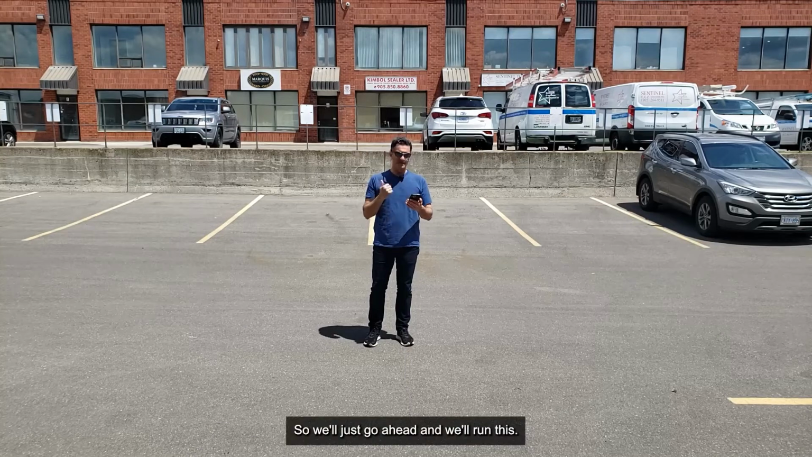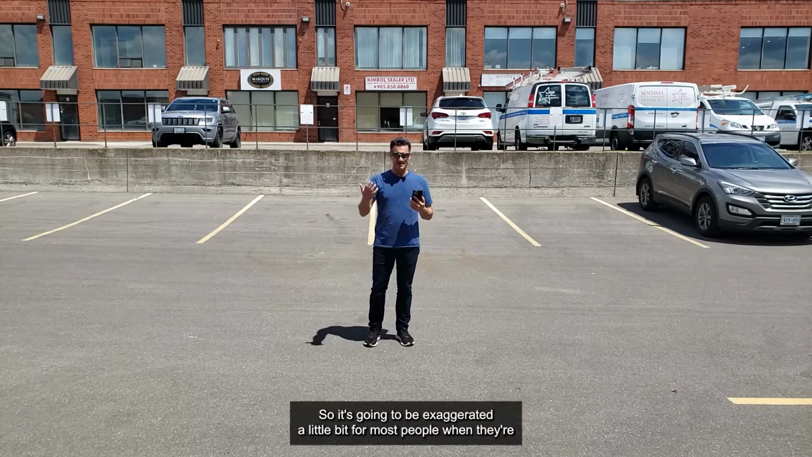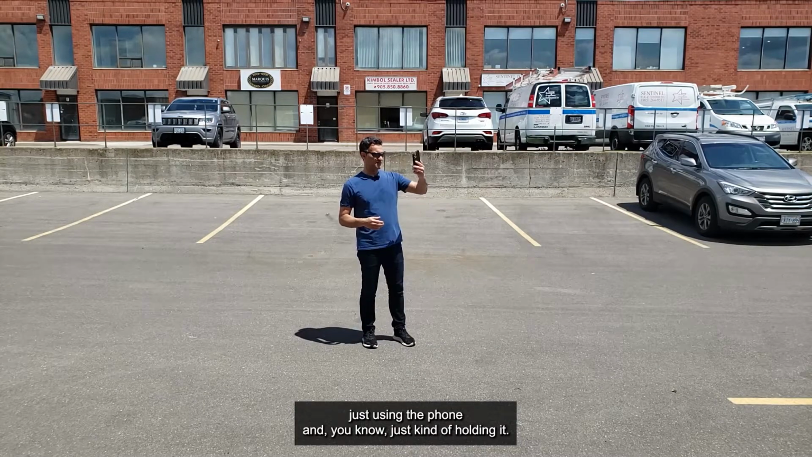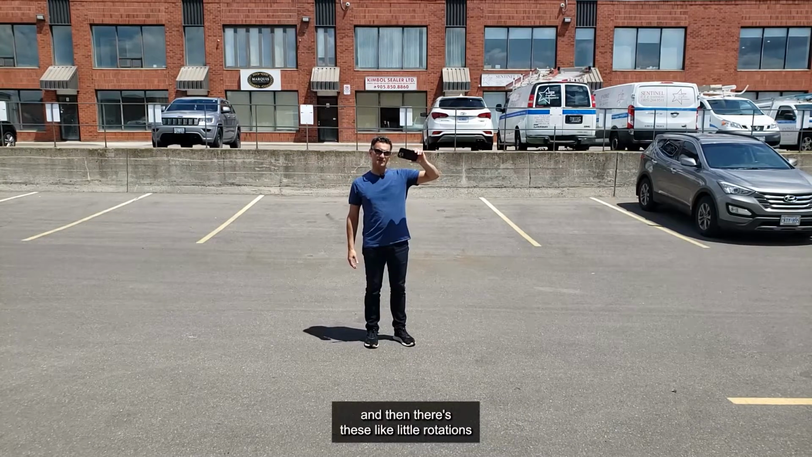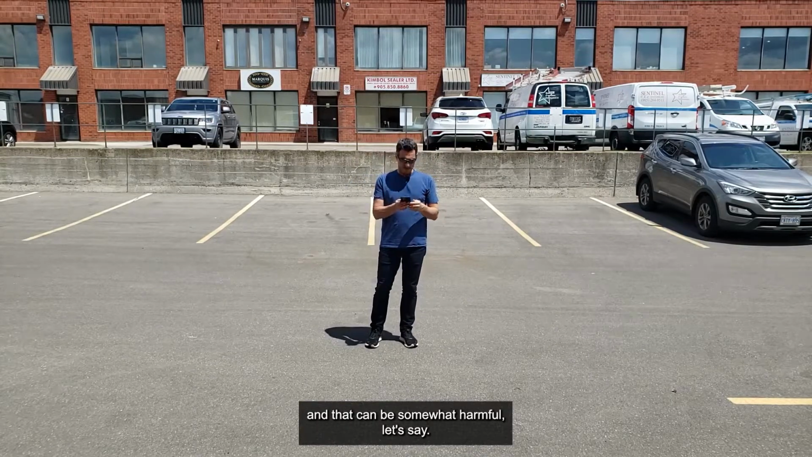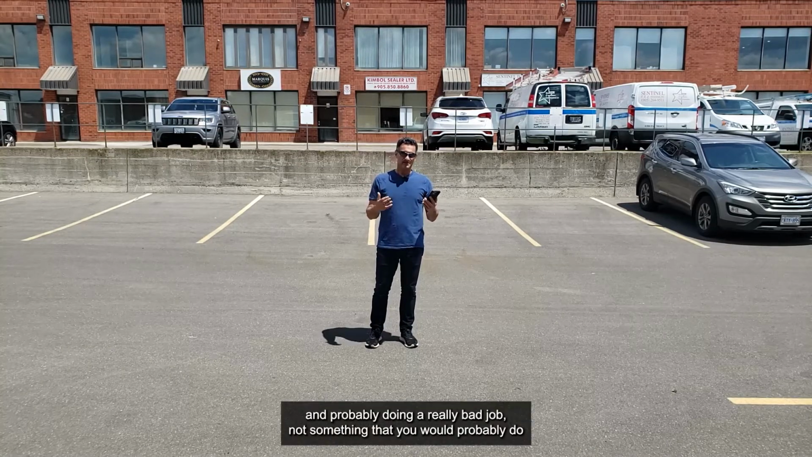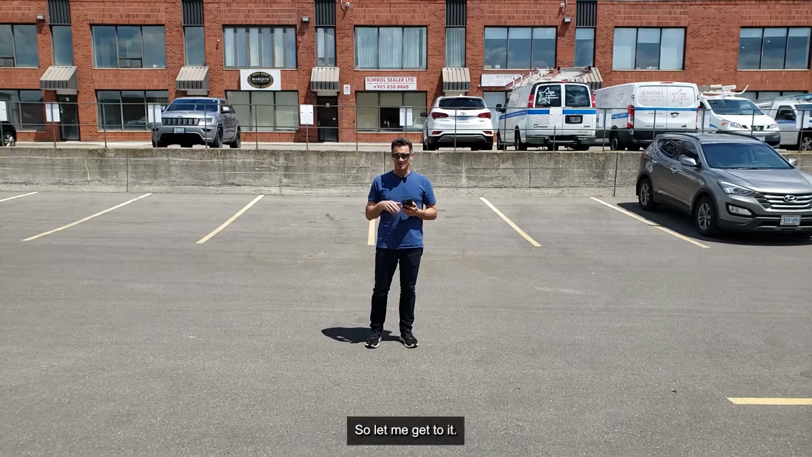So we'll go ahead and run this, and I'm going to be doing quite a lot of shaking, so it's going to be exaggerated a little bit. For most people just holding the phone, the worst I've seen is when people hold it this way and then make little rotations and little movements like this, and that can be somewhat harmful, but you'll see that it's actually quite robust. I'm going to be exaggerating and probably doing a really bad job, not something you would normally do when recording, but I'm hoping it'll make the point. So let me get to it.